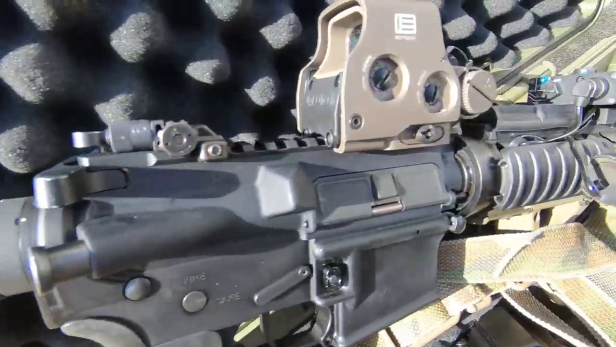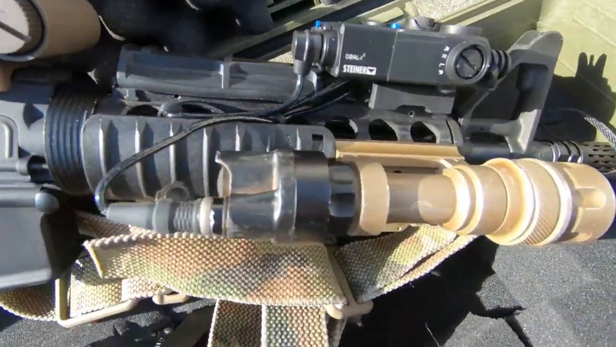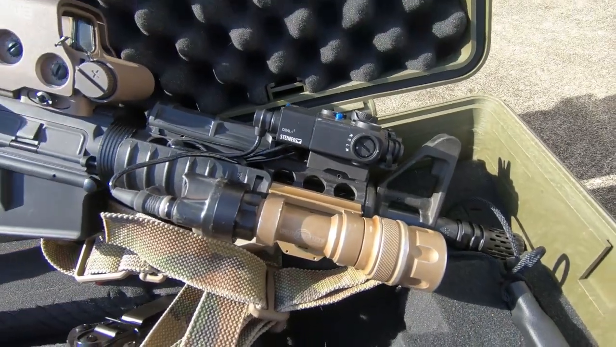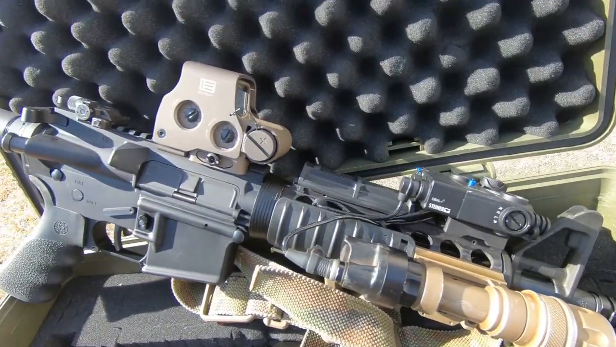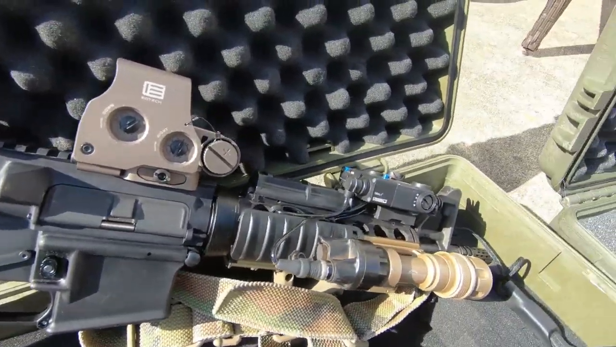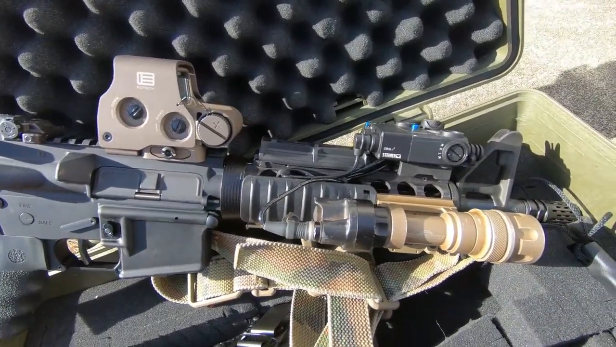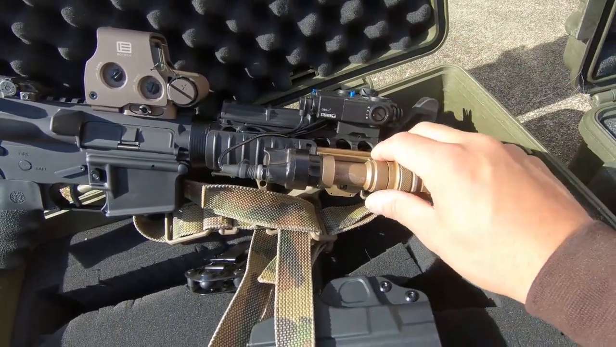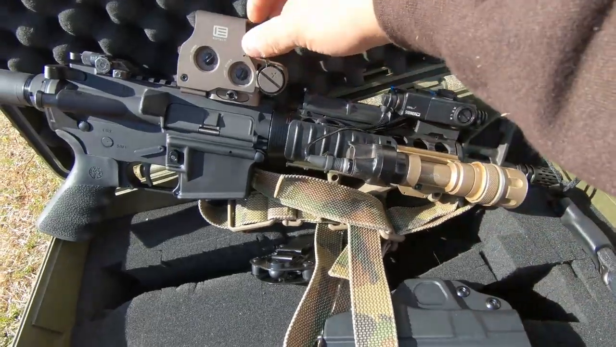Hello, this is Pogreen FPS. I told you guys I would review this rifle, which I did in another video, but I also said in that video that I would go over the capabilities and why I have what I have on this rifle. So everything up front is what I'm going to focus on, because these are the three main things: the Steiner D-Ball i2, the Surefire flashlight, and the EOTech.